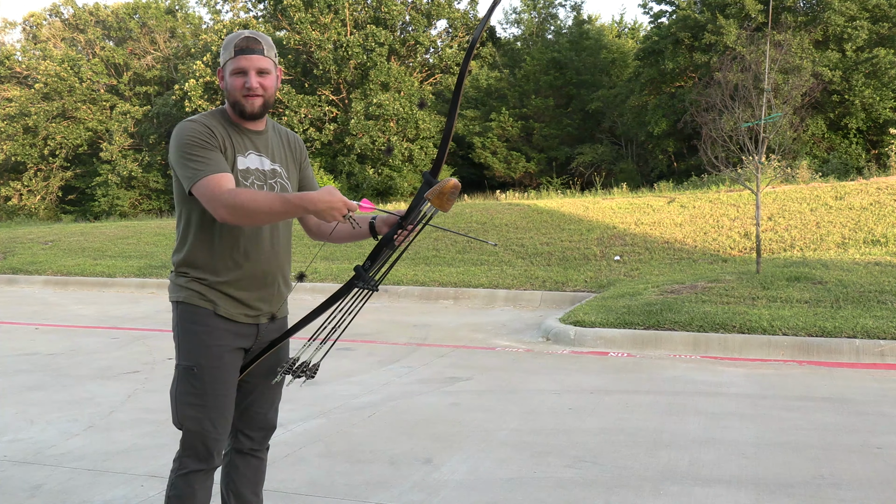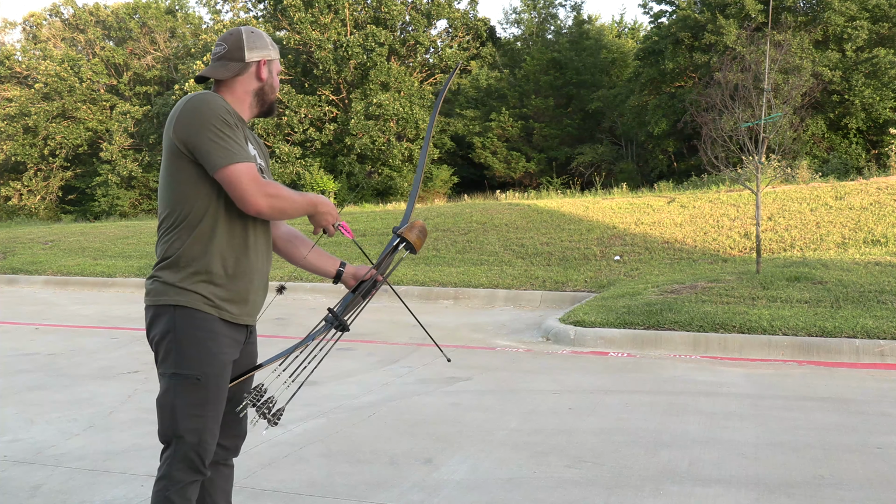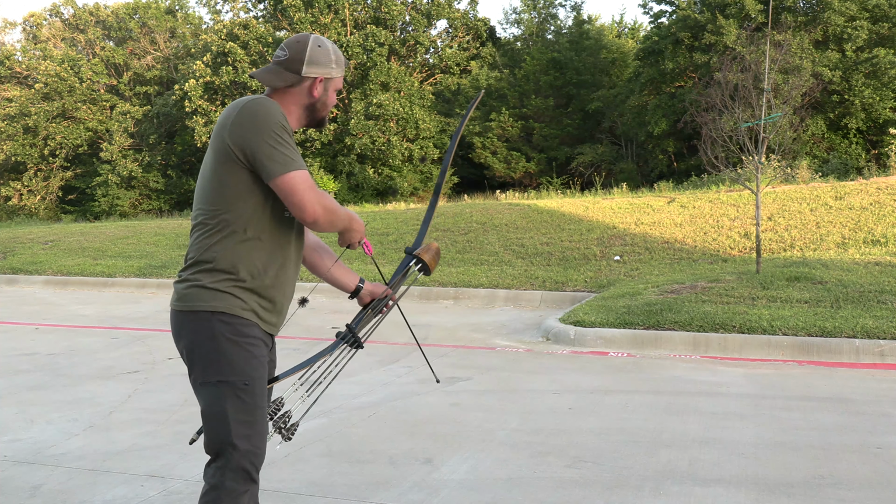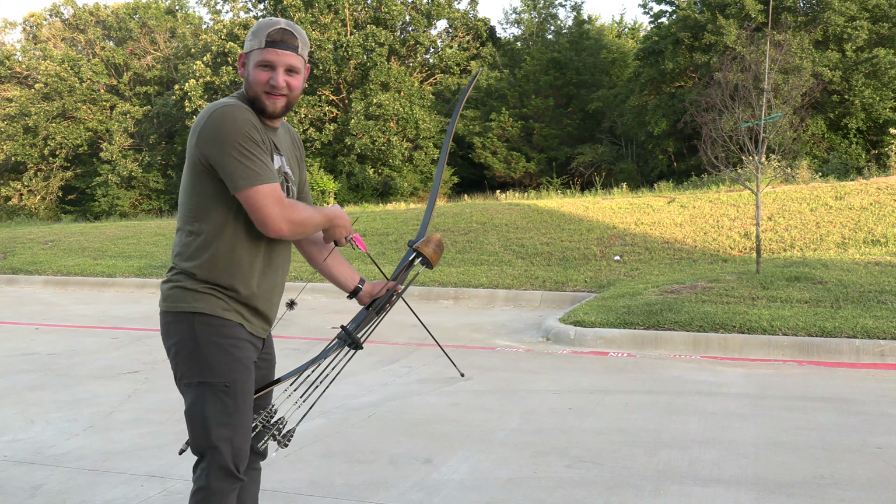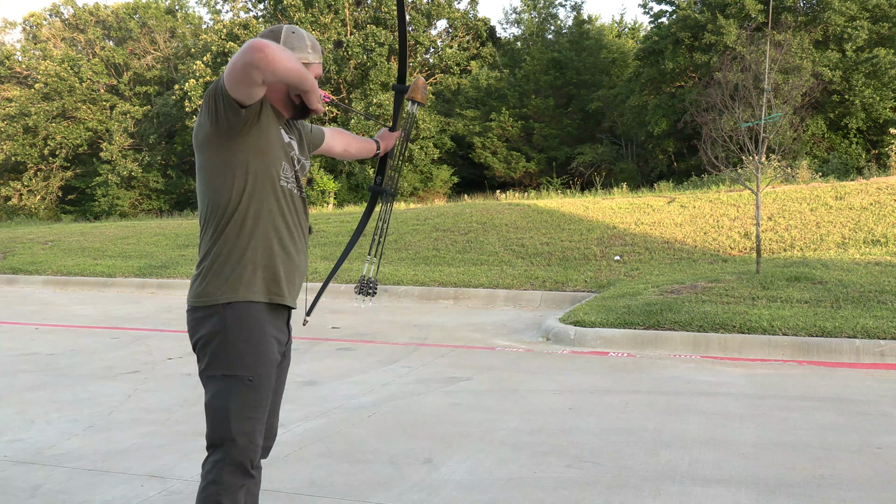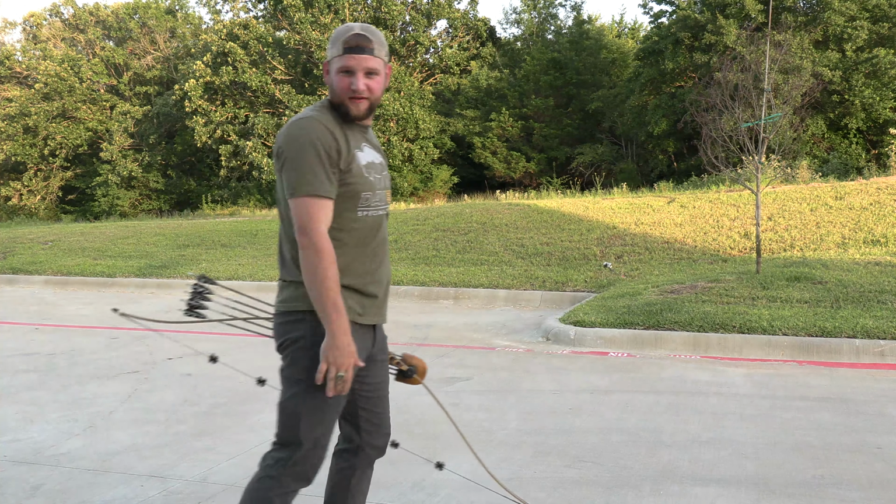If you ever forget your travel target, which is what I did this time, make sure you got some judos in your pack, because you can practice in the hotel parking lot if you do. If you're in Texas, nobody will blink an eye. If you do this in another state, they'll probably blink an eye. But looks like we can make it happen.